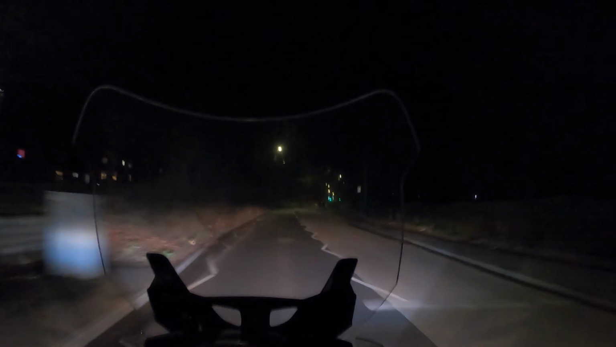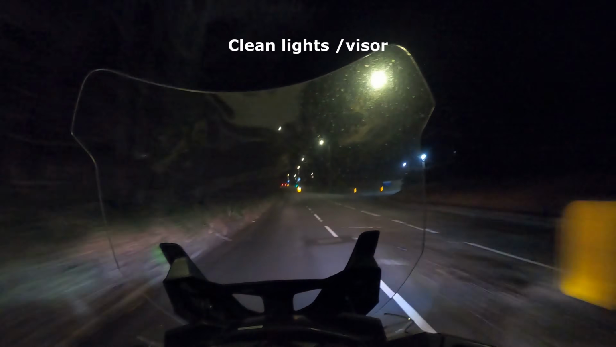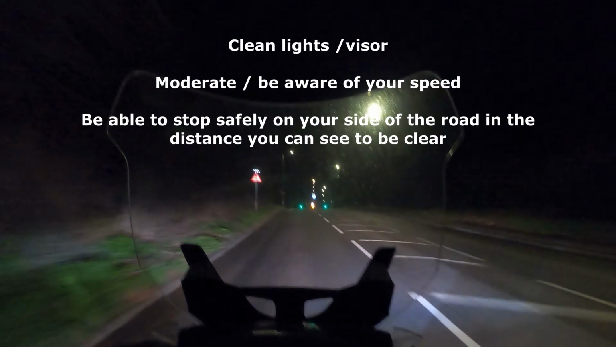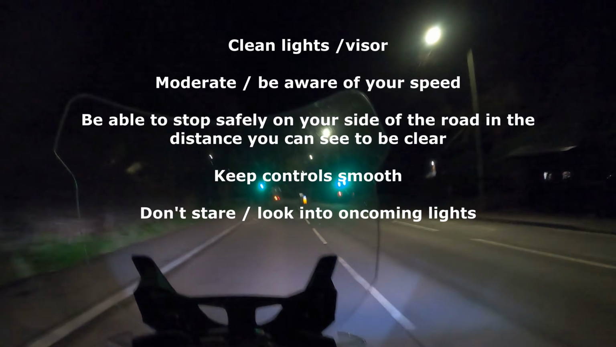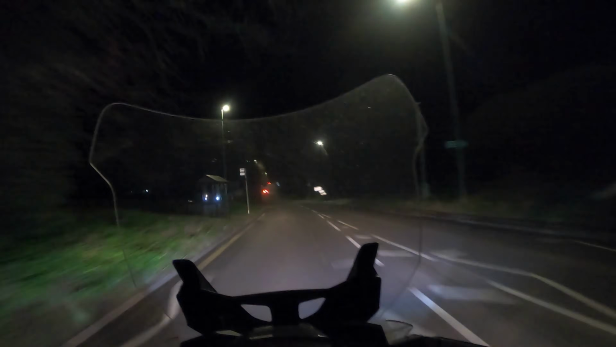I hope the video's been useful, just to give you a few hints and tips for riding at night. Basically, make sure your lights are clean, your visors are clean, you've got optimal visibility, you moderate your speed, make sure you can still stop in the distance you can see to be clear, keep it smooth, don't stare at headlights, just take your time. Love it or hate it, it's very, very manageable, and it can be quite enjoyable as well.